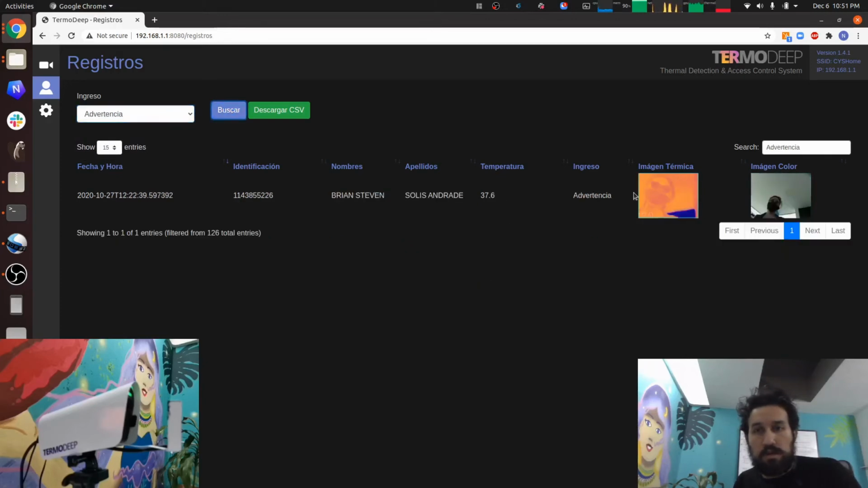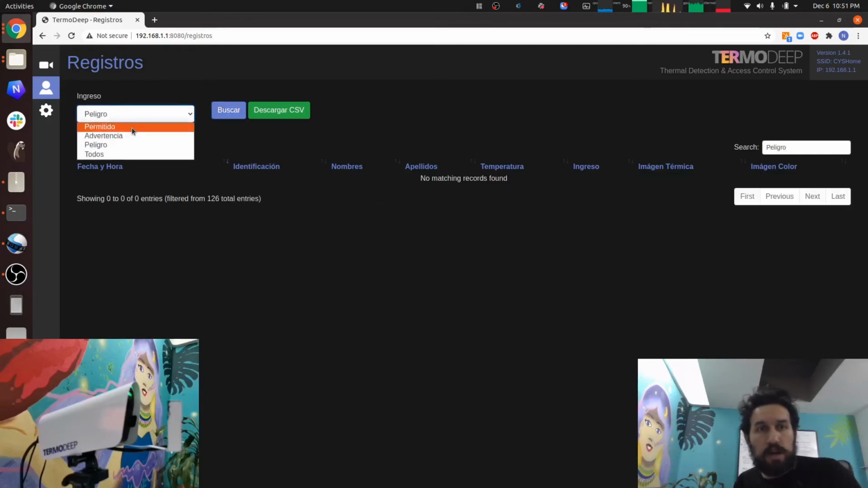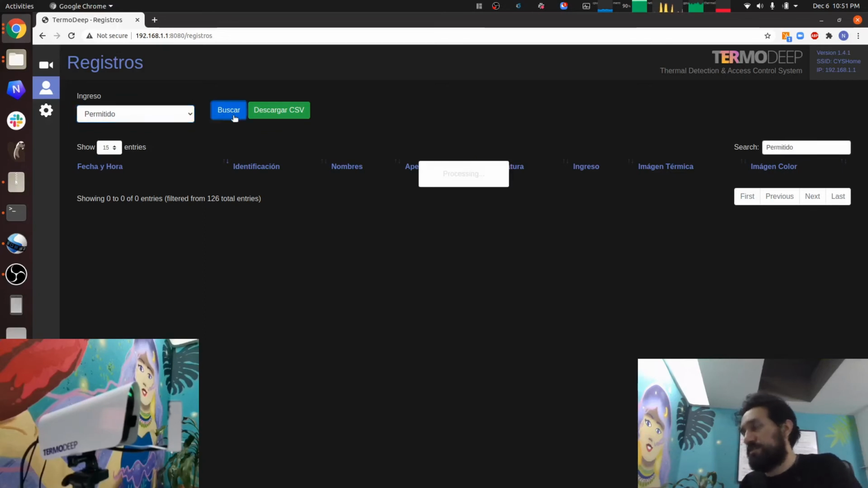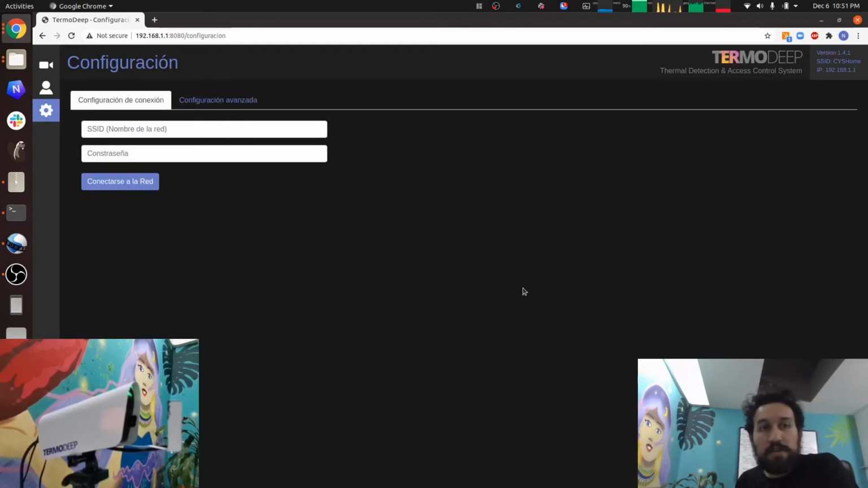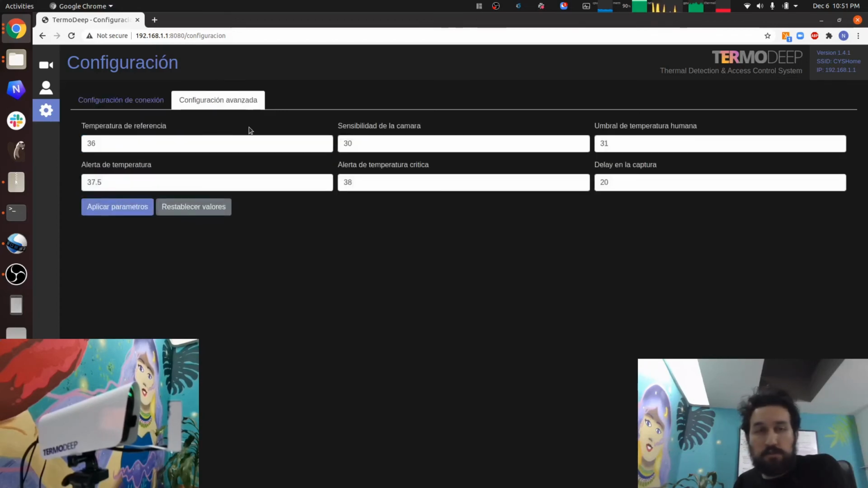So this I had a warning, and danger, we don't have any danger, like more than 38 degrees C temperature, that it's a like fever kind of temperature. And besides that, we have the configuration. Here you can change the network of the camera, and an advanced configuration to be able to fine-tune the camera.